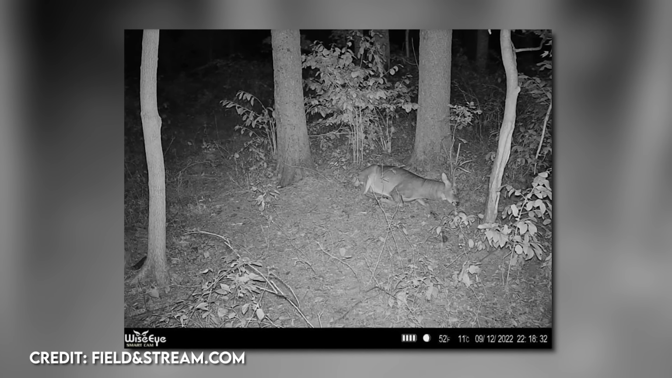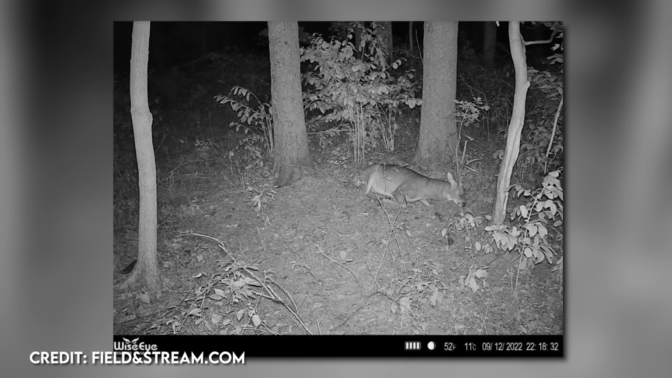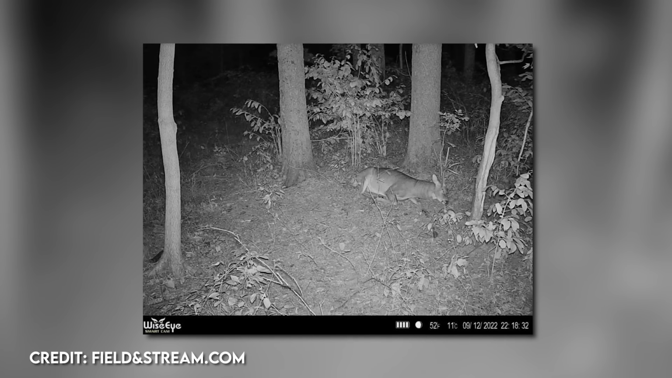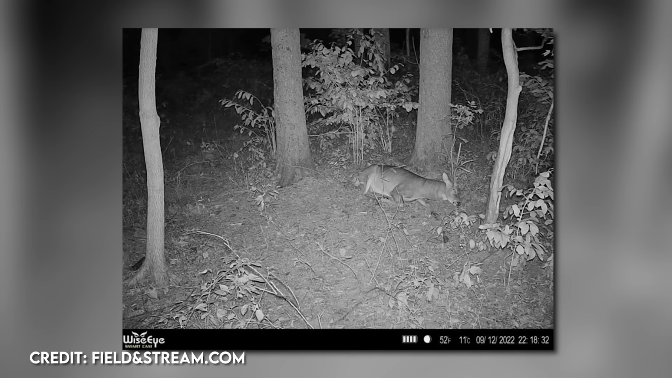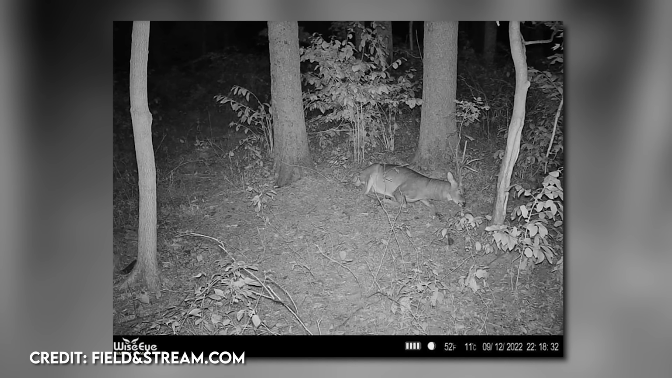He agrees it's really cool to see this, and thinks it may have something to do with this particular location being safe, or the deer just feeling really comfortable. Experts say it could indicate that the area is a migration or feeding location. I'd be interested to know what the experienced outdoorsman thinks about this. Nevertheless, it's always fascinating to see wild animals in their natural habitats.